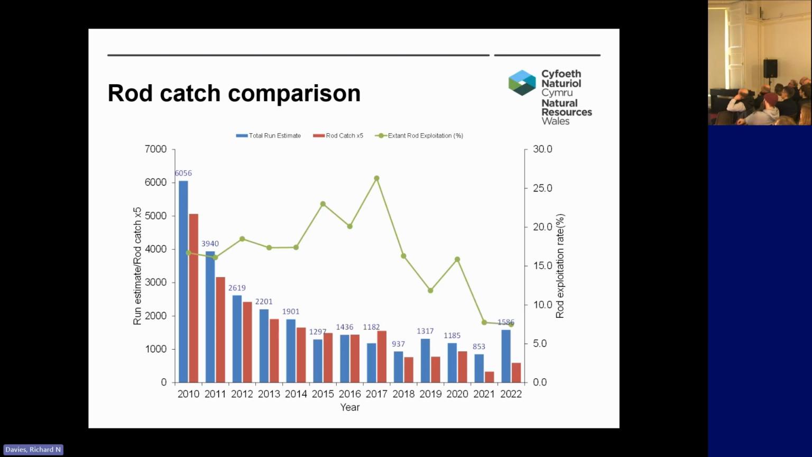Now, the green line is the rod exploitation rate, and we found that the exploitation rates are well within the expected values. So in the early years, they hovered around 15 to 16%. Then we had this increase around 2016-17, but we believe that increase was more due to a problem with the online recording system for the angler returns.